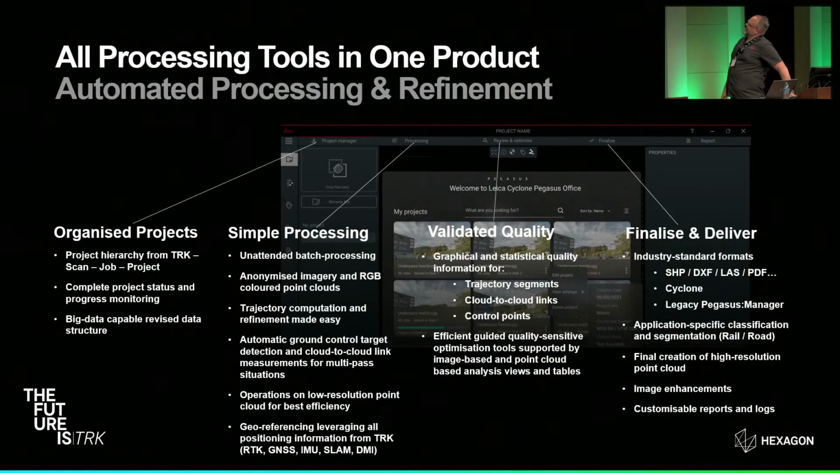That's kind of hard to see, guys, I'm sorry. But we're working from left to right in Leica Cyclone Pegasus. So on the left, we've got a tab that lets you organize your projects. Let's say you've got a project that spans multiple days. Those days can all be related together. They can all be processed together. So it's very intuitive, very intelligent in the way that you can organize your data.